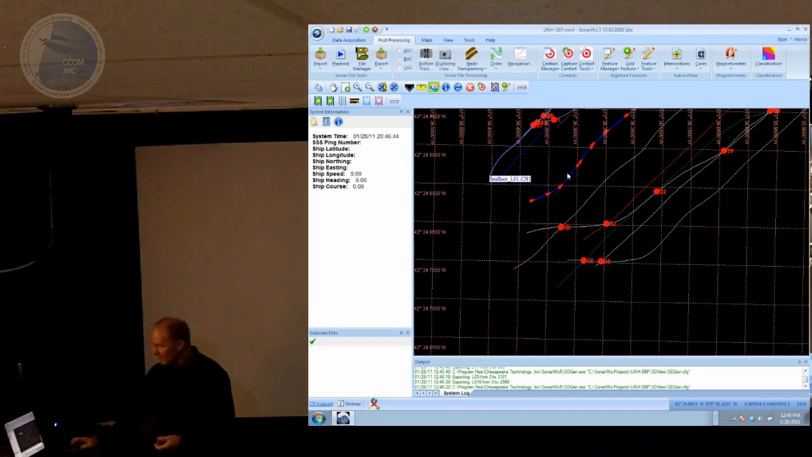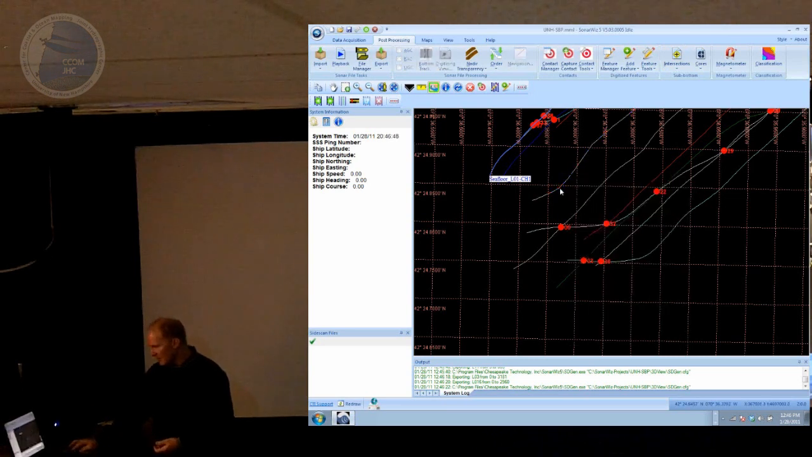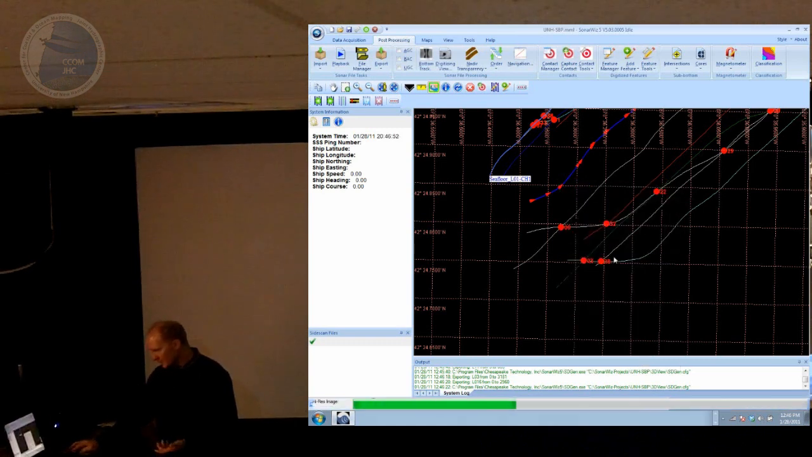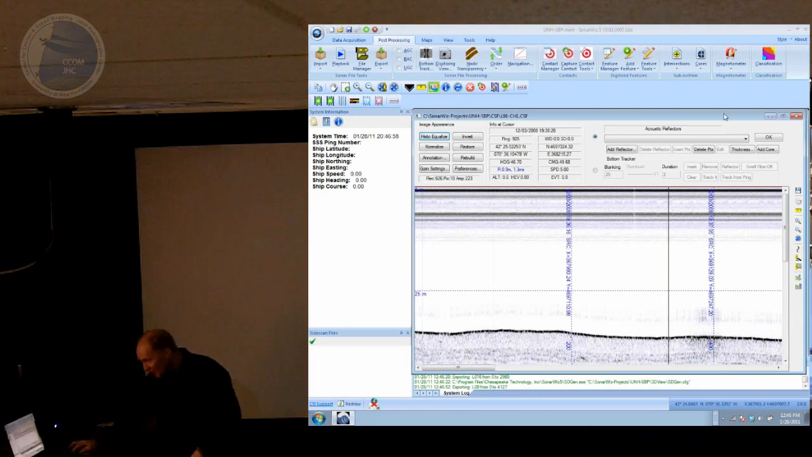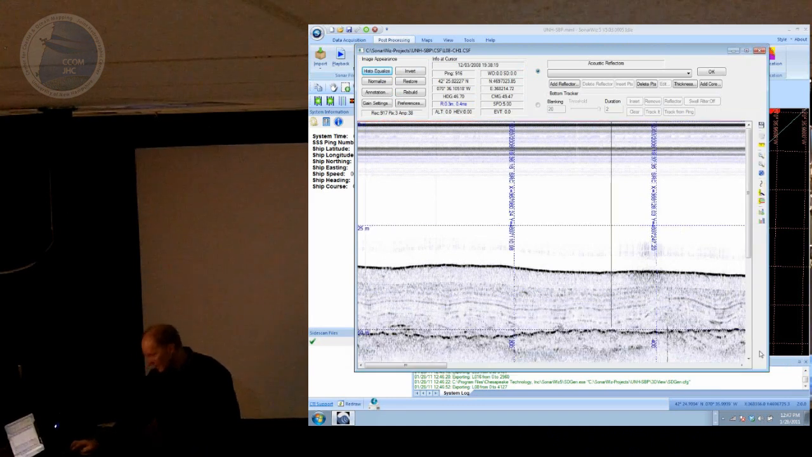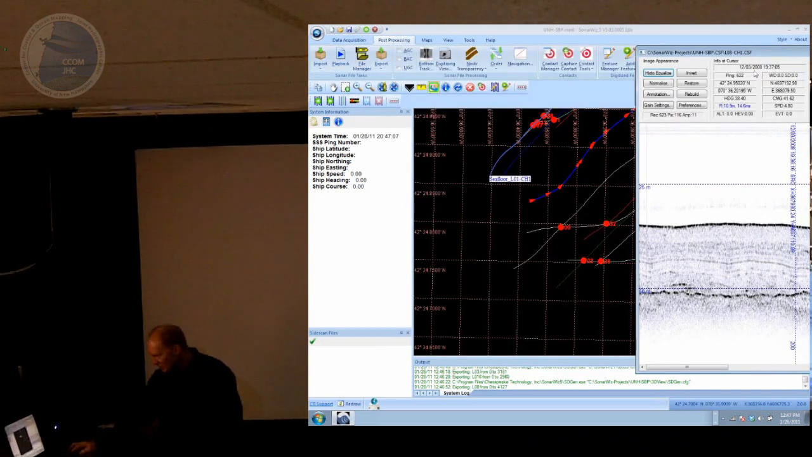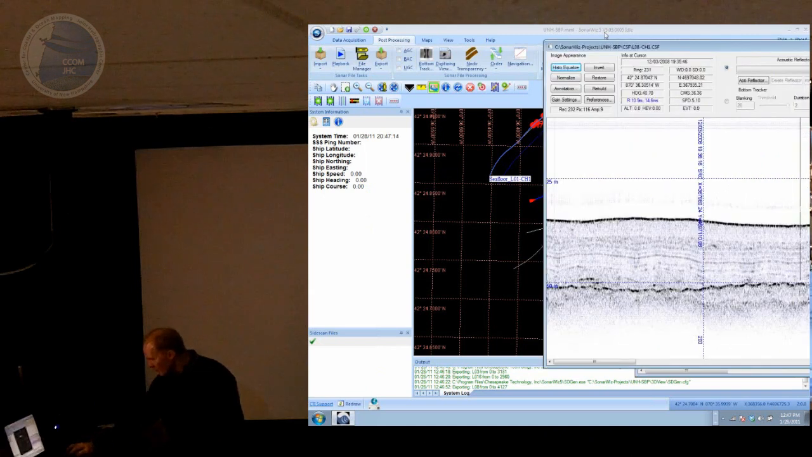Now these individual lines inside SonarWiz can be edited just the same way that you did with the Sidescan. So if I click on one of these lines and right click, same way I can say digitize new features, and that'll open up that profile in a waterfall view. Again, the waterfall being sideways this time. So here's that profile image. And again, we've got the cursor tracking between the image and the map. So you can see when I move the cursor around here, I've got the map correlated cursor as well.